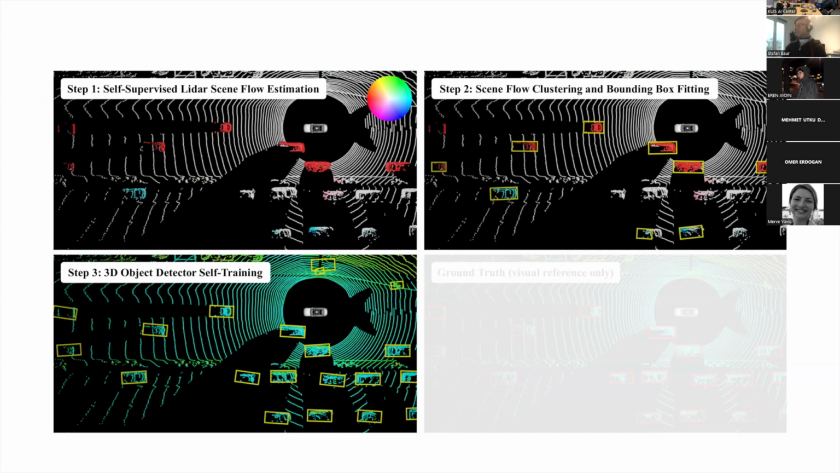There are ways around this, but basically we're training the object detector with a poisoned data set. The object detector during training will predict a bounding box here, but it will get a penalty for that. Exactly.